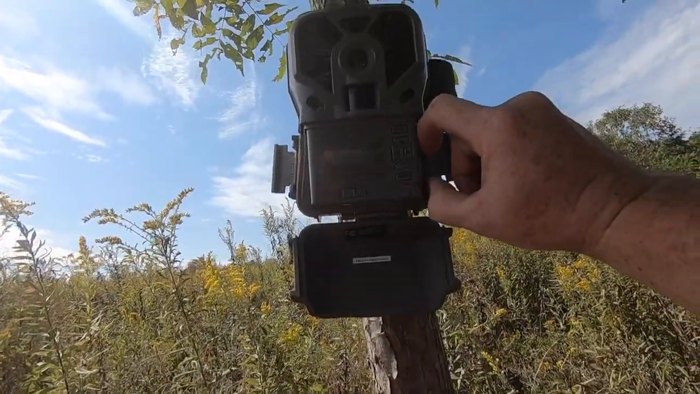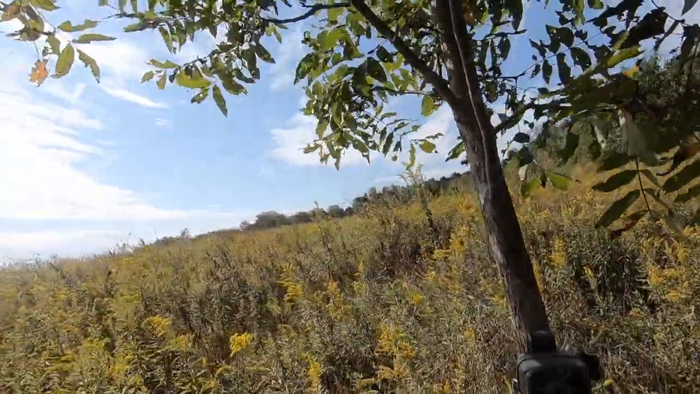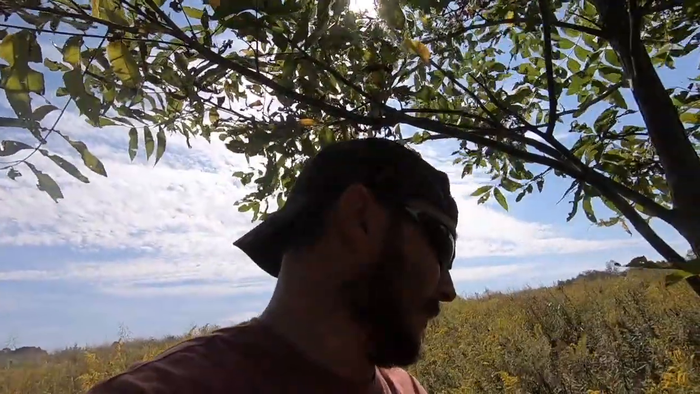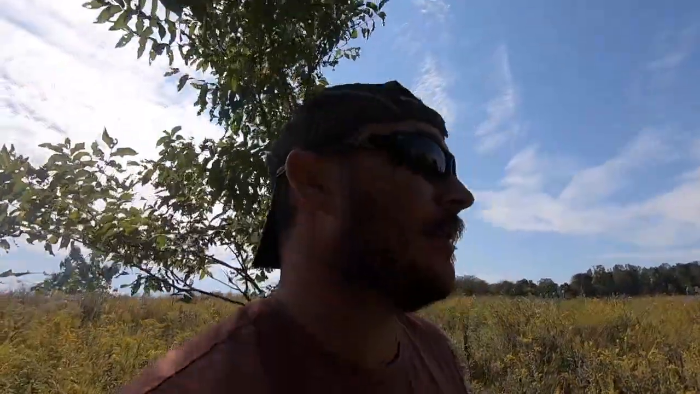Last time I checked it, it had 3,000. When I say 3,000, I mean it took 3,000 pictures, most of them of nothing. I didn't have it positioned right. I was aiming a little bit too high, and it was covered with ants. So needless to say, I got 3,000 pictures of nothing. So let's hope these 207 pictures are a little better. Let's go check them out.